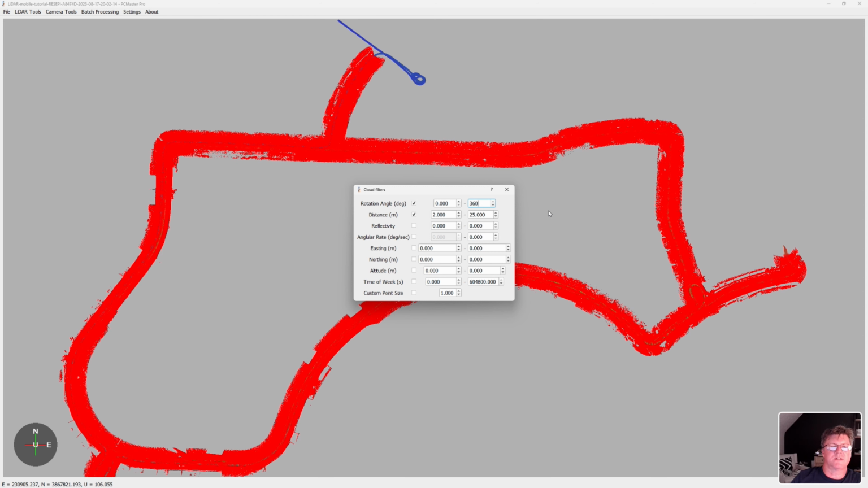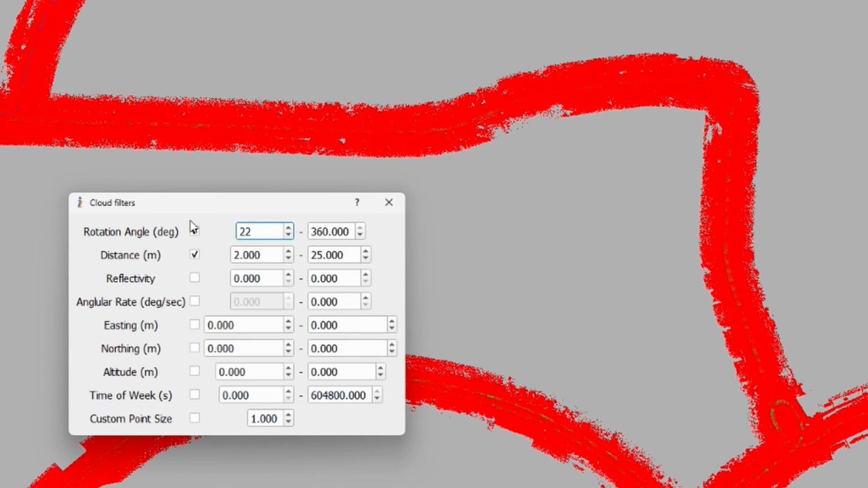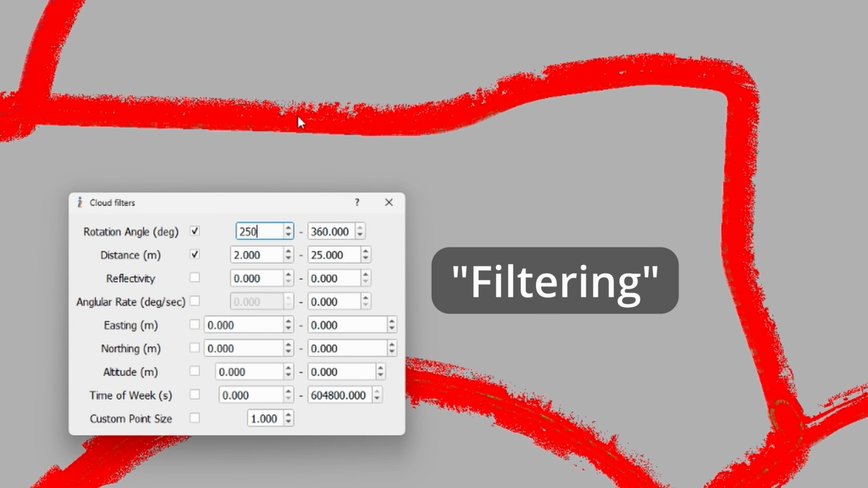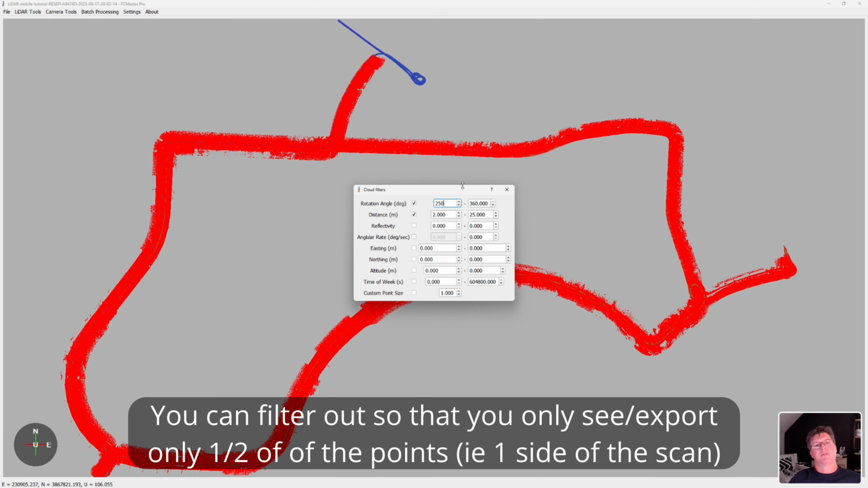So if we did 360, and I come here and did 180, or 200, see how I'm actually cutting down? I can do just half, so you can have the scans look at only half of the unit.